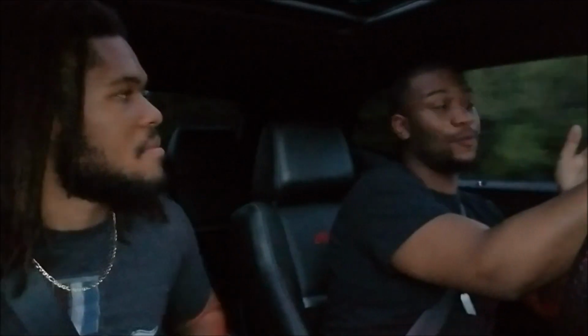Oh yeah. And this was a recent mod that I said I wanted to do. You guys seen the new Hellcat Red Eye? I want that spoiler. The little, like, the... Yeah. I want that spoiler.